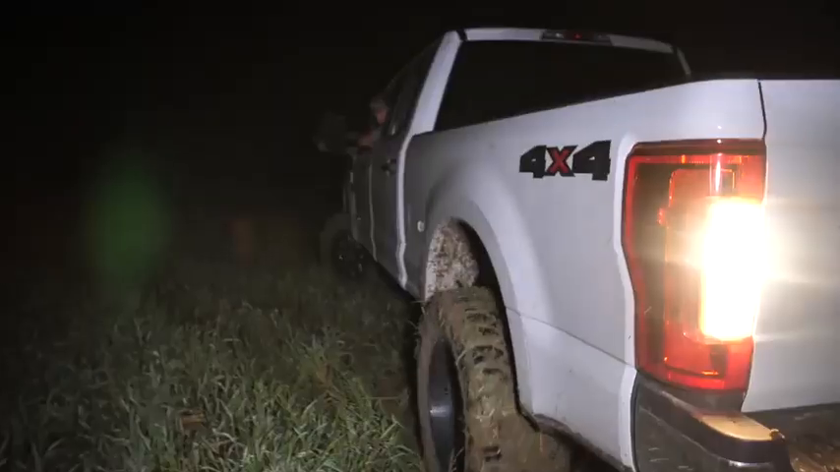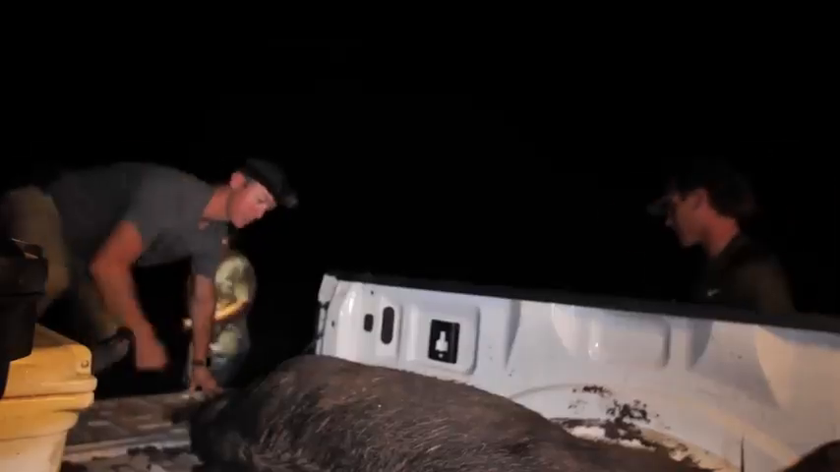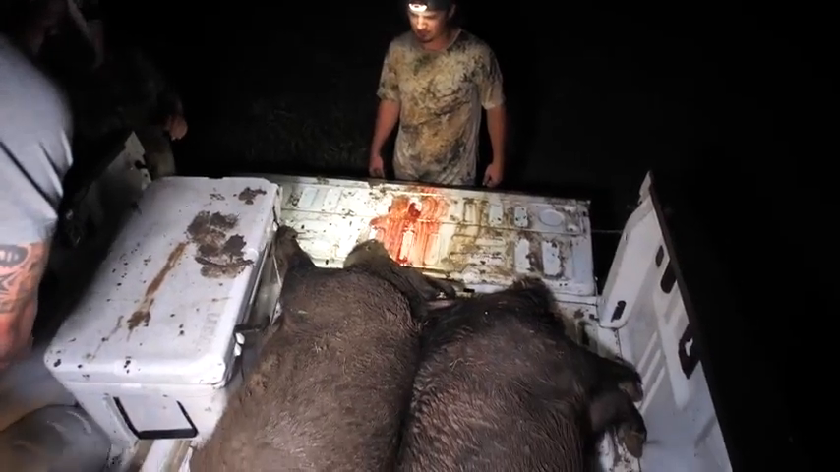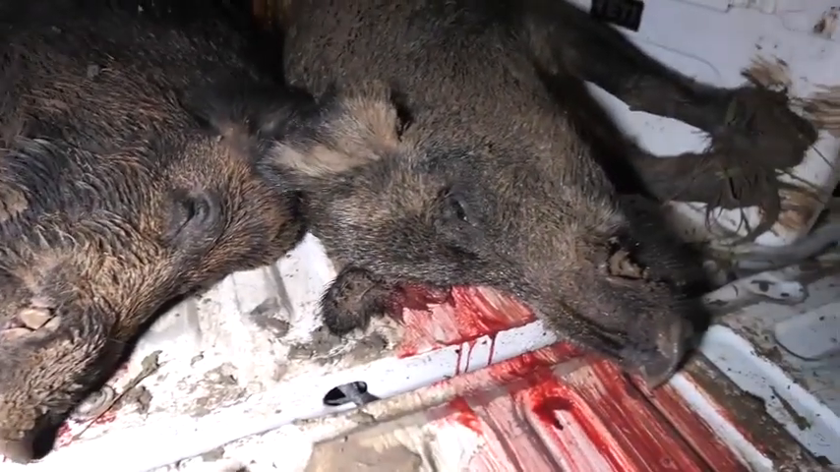Well, we ended the night with 3 big old Texas hogs, 2 being 300 pounds or more. A small dent in the Texas hog population, but I'm sure the farmers appreciated it. Big shout out to Mike, Braxton, and Brad for coming along on this hunt after an awesome dove hunt during the day. What a way to finish the outdoors in the great state of Texas.